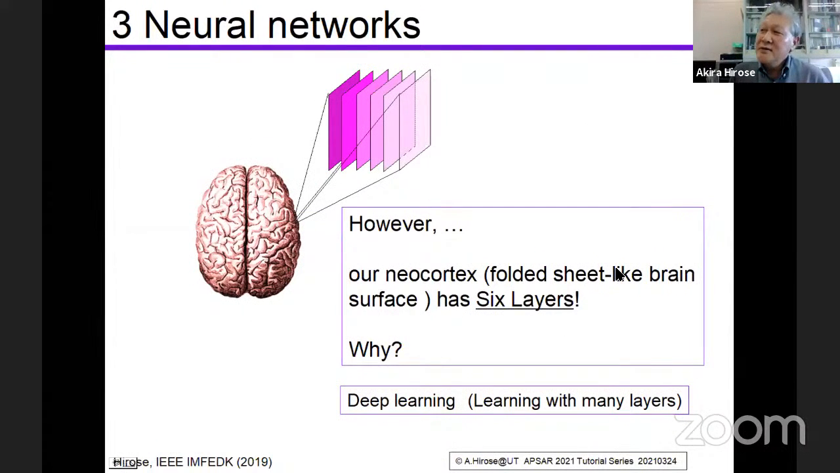But about 40 years ago, many people were confused. In our brain, the neocortex, the most outside layer, has 6 layers almost everywhere. 6 layers.